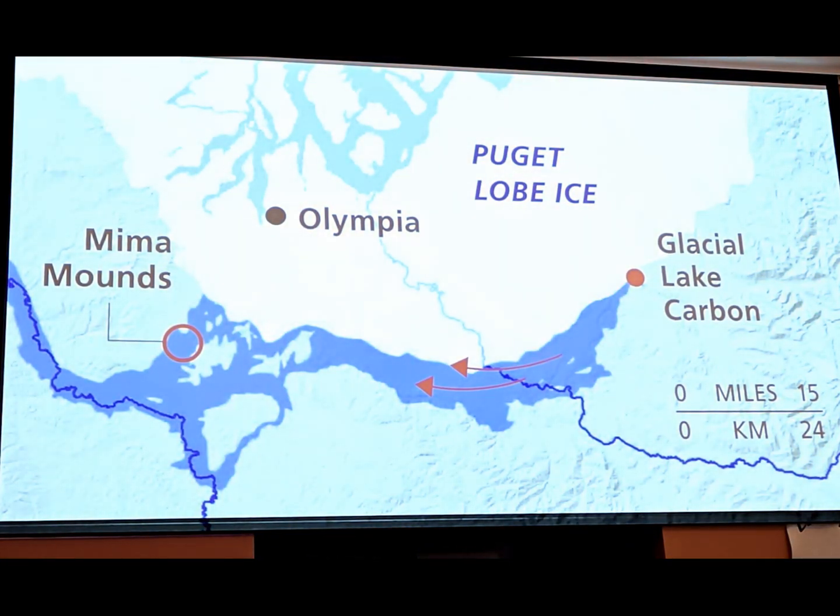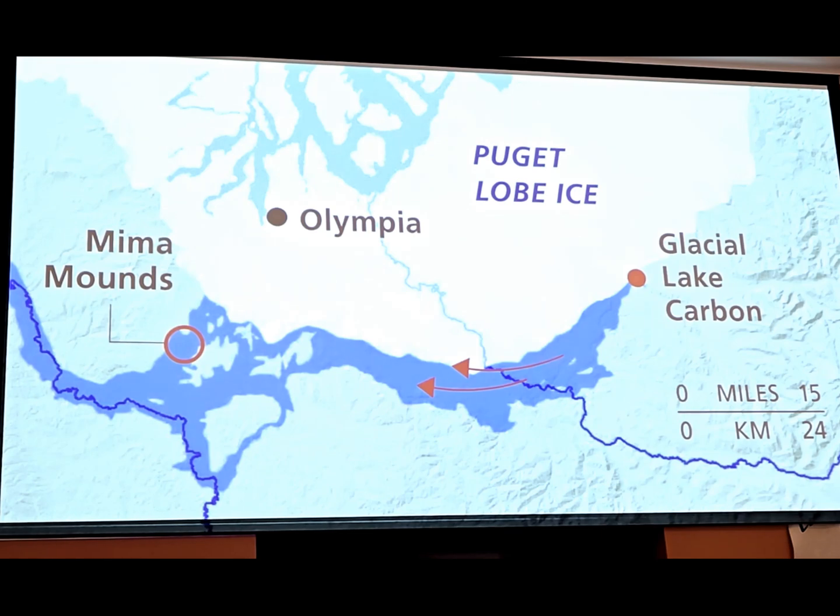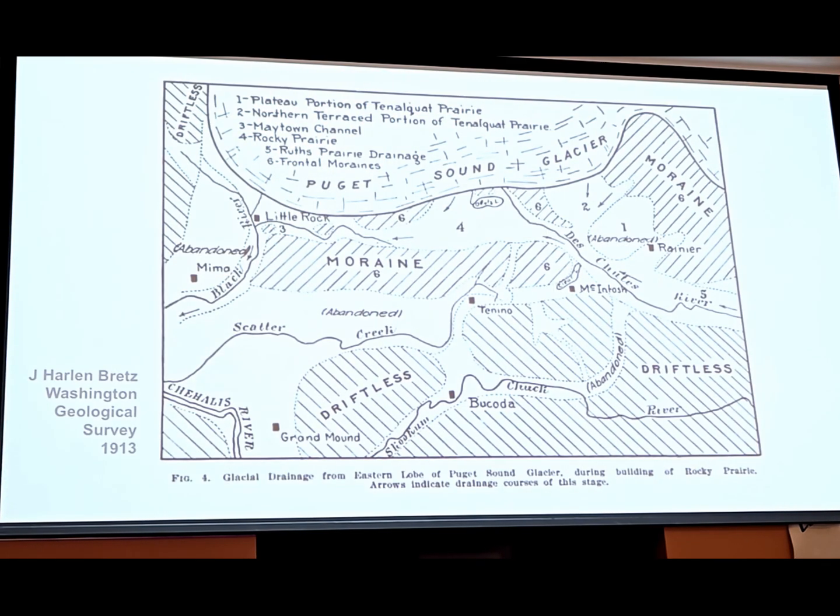And this is a nice rendering of that flood pathway by DNR's Luis Prado, showing the connection between Glacial Lake Carbon and the location of where the Mima Mounds are all found in these prairies. So we'll go back to the early 1900s. This is another map by Brett of that same area, showing these different channels where water flowed.